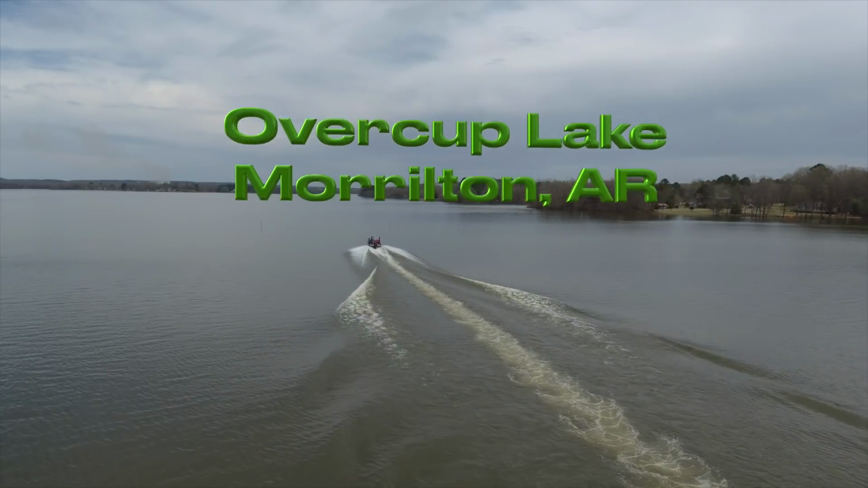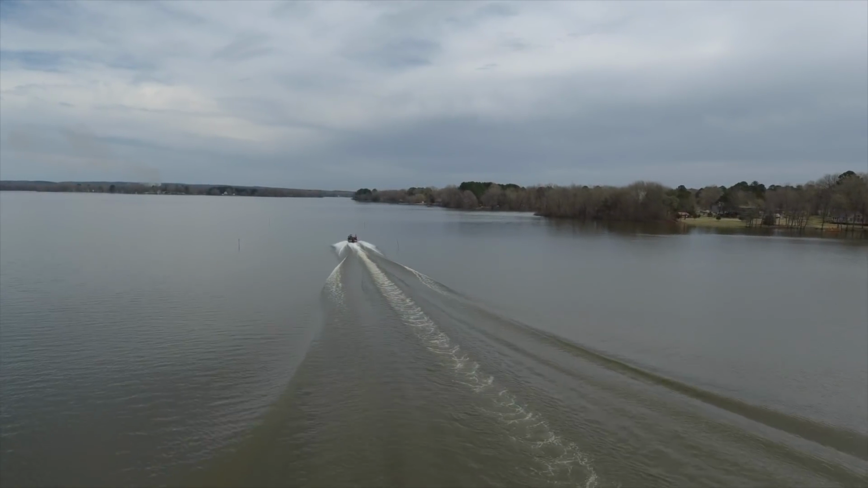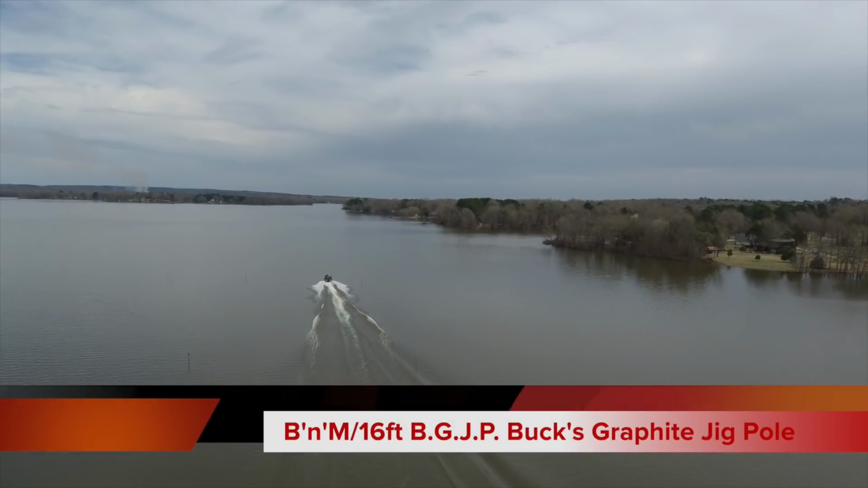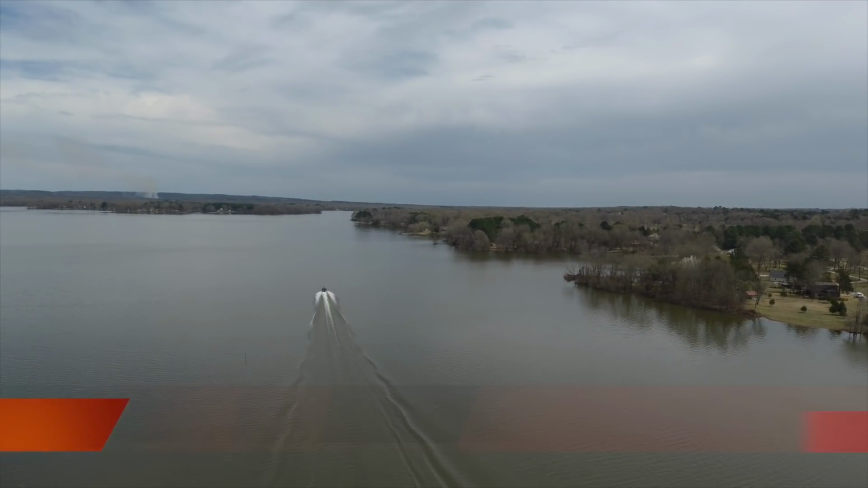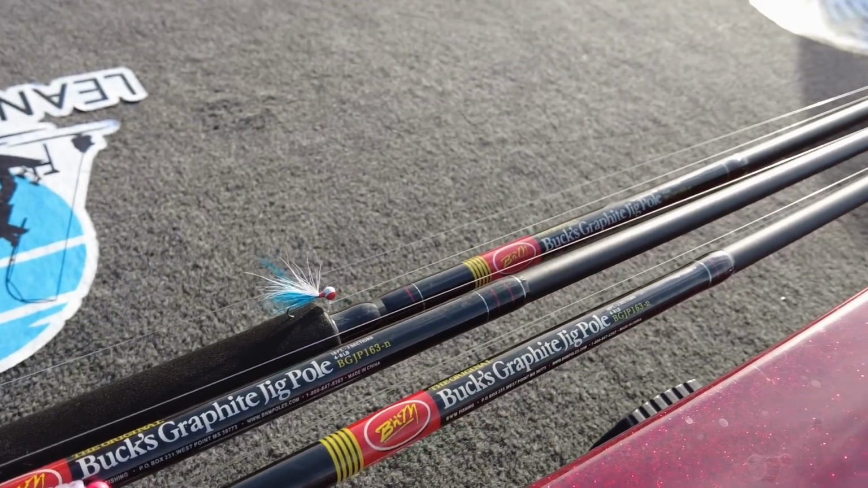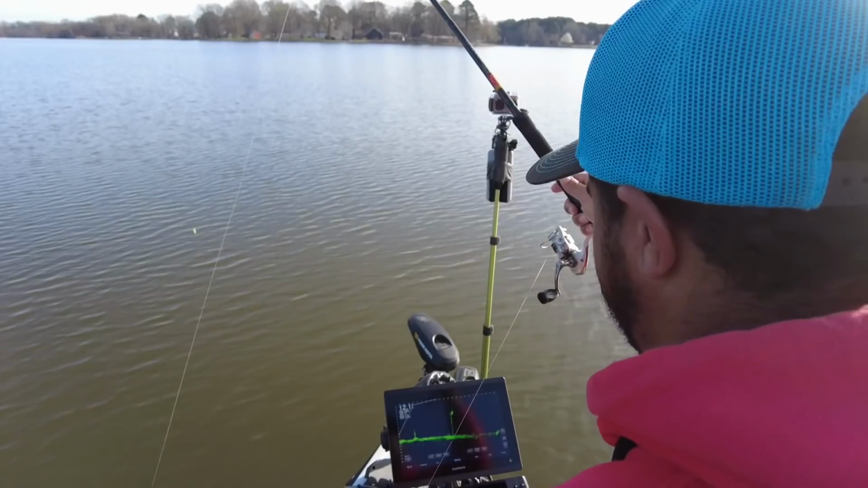I'm a trolling die-hard, and with Livescope, everybody thought the long poles were going to die, but we're going to bring the 16-foot B&M BGJPs back in action, and we're going to make a big wave with them this year. We're going to have a lot of fun and show guys that the 16-foot trolling pole is not dead. I think a lot of guys are going to be amazed at how much better bait control you have with the longer pole.